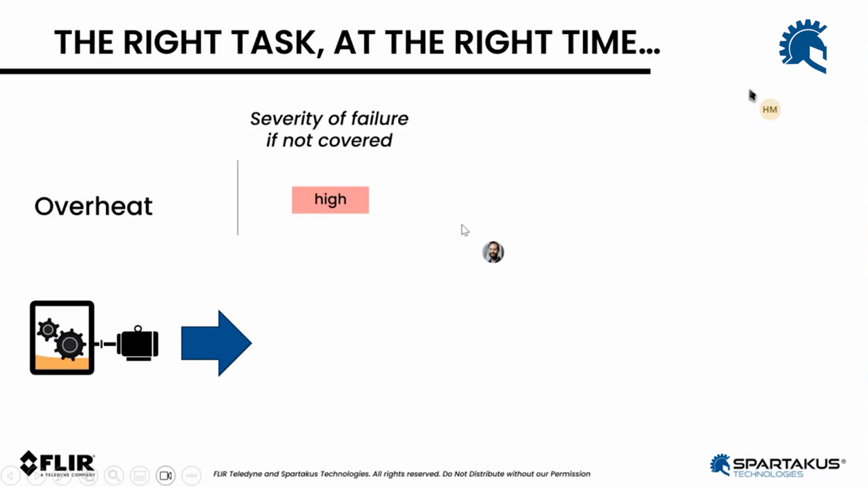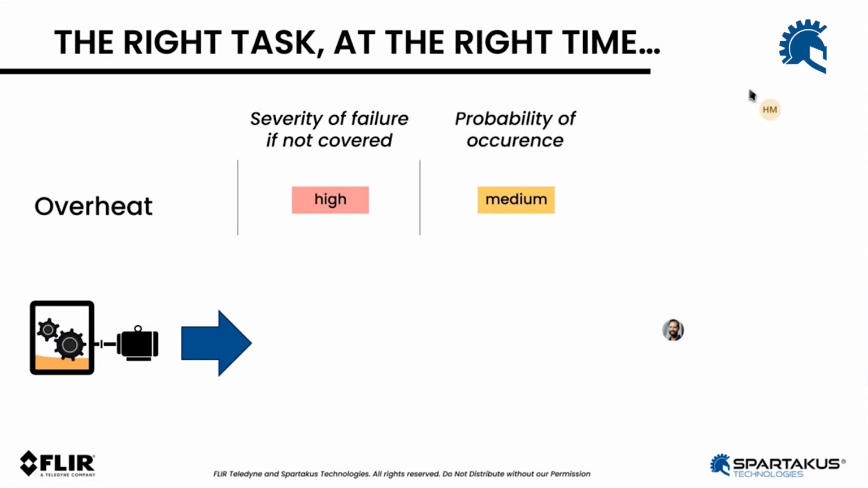We said that the severity of failure, if not covered, is high because this is a highly critical piece of equipment. If it fails, it's going to put us down for a couple of hours, and this is unacceptable in terms of production, and it relates to our criticality ranking. We've talked about that. The probability of occurrence is medium. Now, what do you define as medium or high?